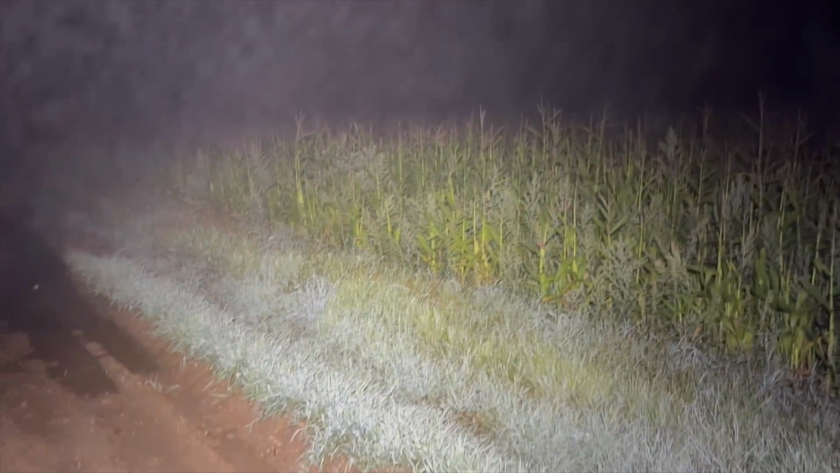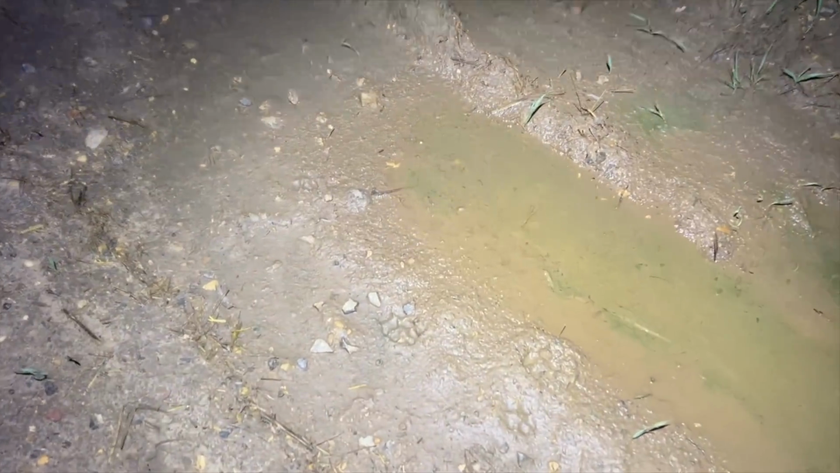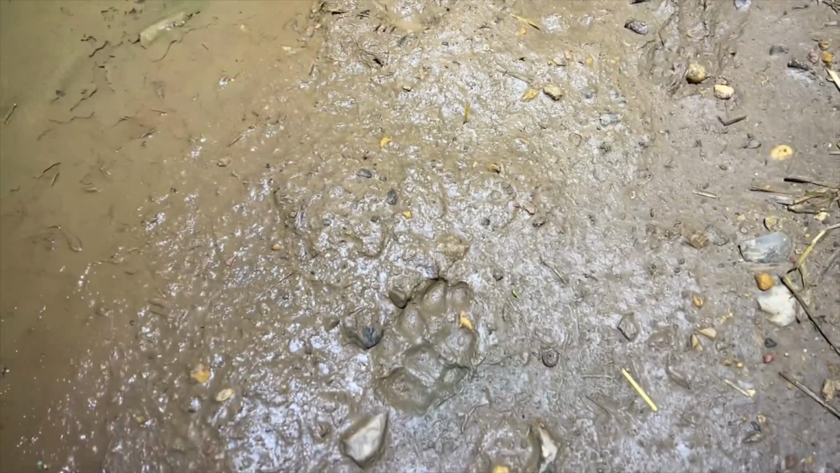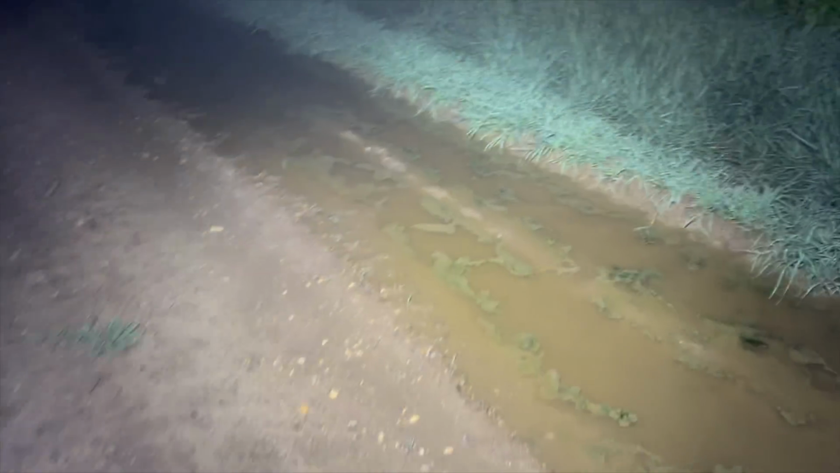Here's a pheasant drive. And in these puddles you can just see we've had a bit of rain this week. Right there is Mr. Fox print. So there's big dog prints here that you can see in the puddles for sure. And Mr. and Mrs. Charlie have been coming through here. Here's another one. So yeah, definitely foxes in the area. Well, there was.